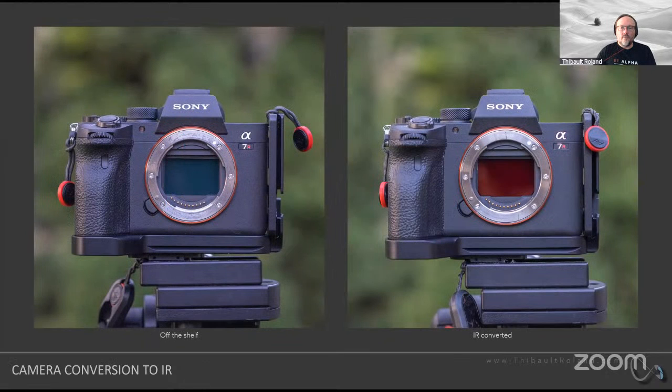Now, just for illustration purposes, here you see on the left-hand side basically my off-the-shelf camera, while on the right-hand side you see the exact same camera that has been converted to infrared. The only difference that you can see is the color of what you could think of as the sensor, but really what you're seeing here is the filter that's laid down on top of the sensor.